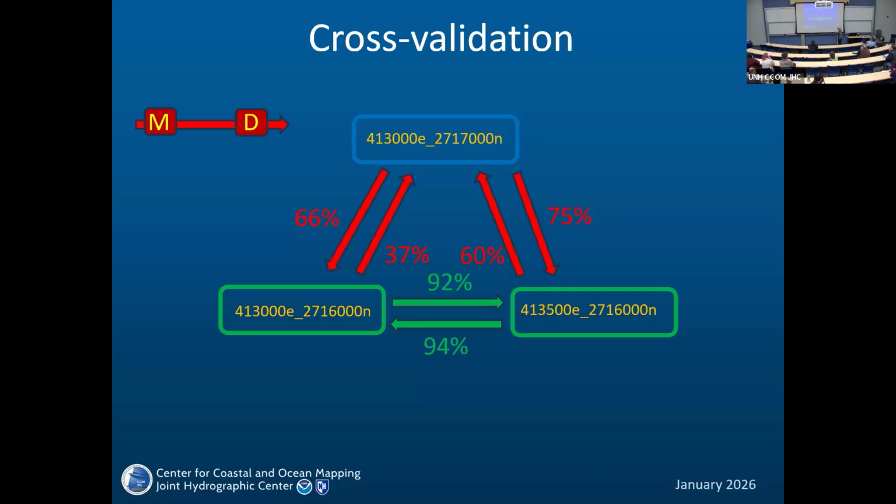So here, these are similar tiles, and the percentage of coincidence is pretty high, over 90. And here it is relatively low. It's like 37 up to 75, which is far from being 90 plus. So,